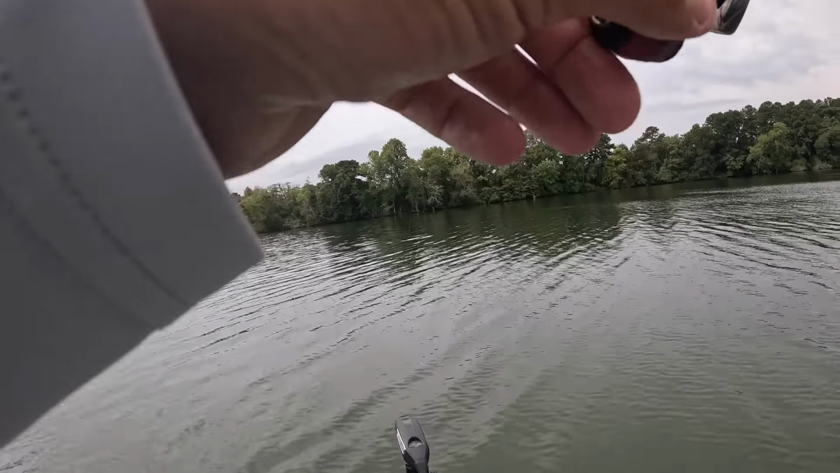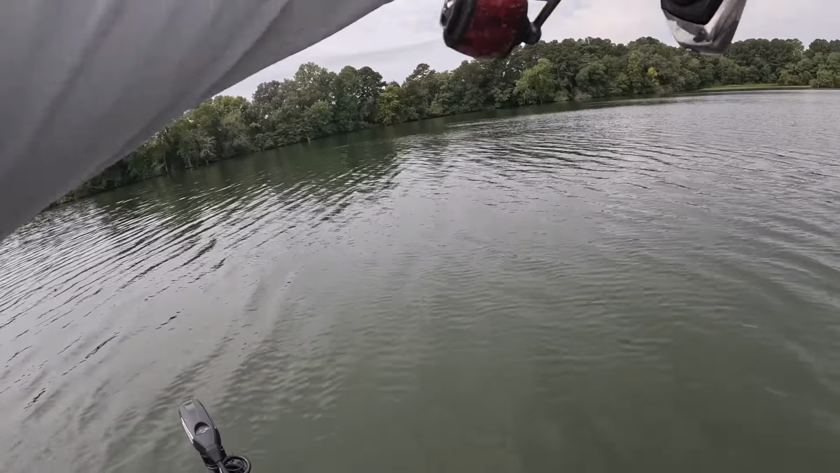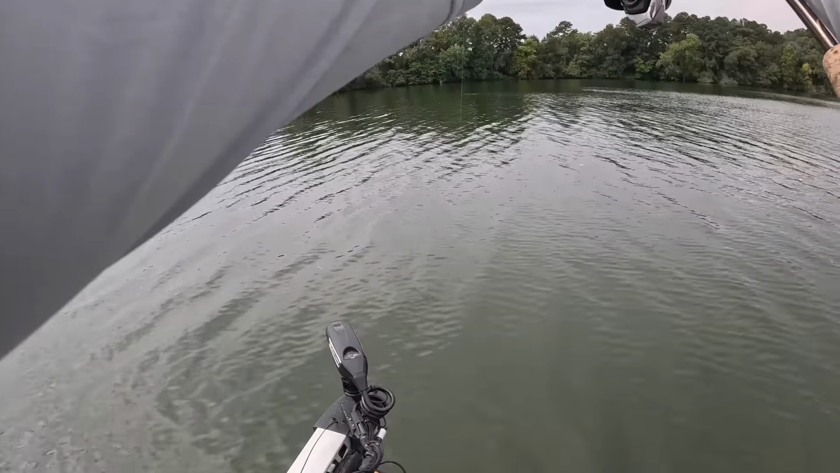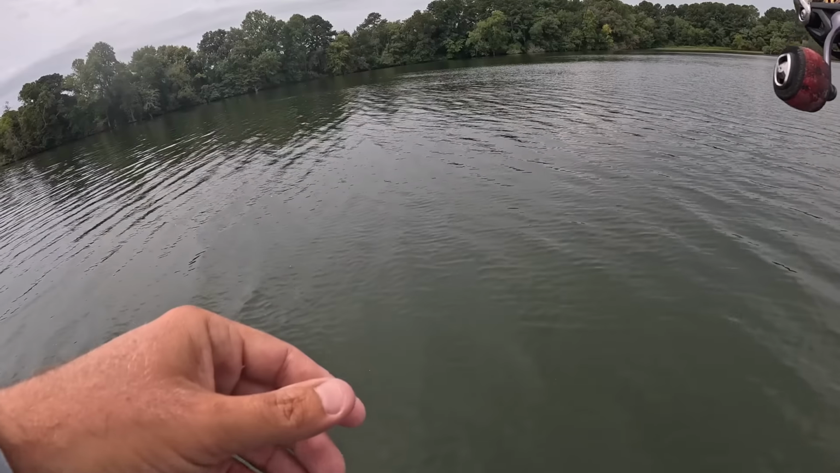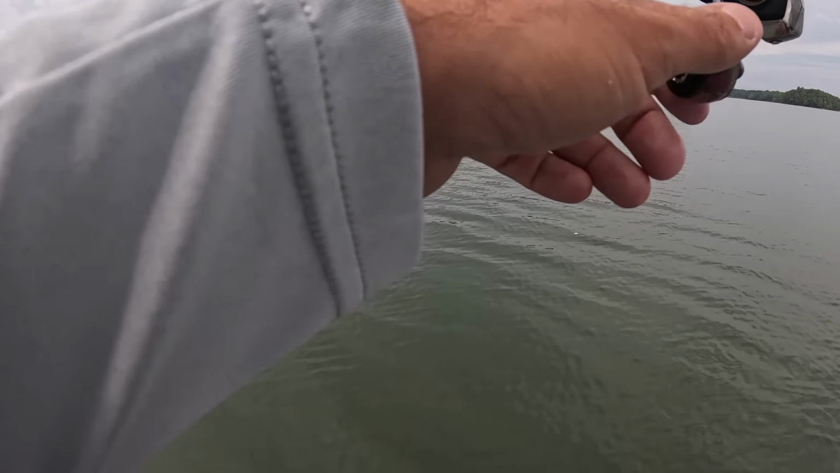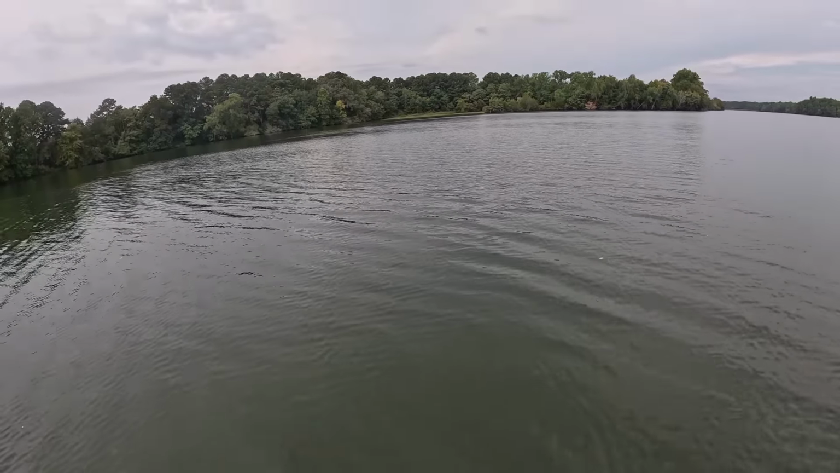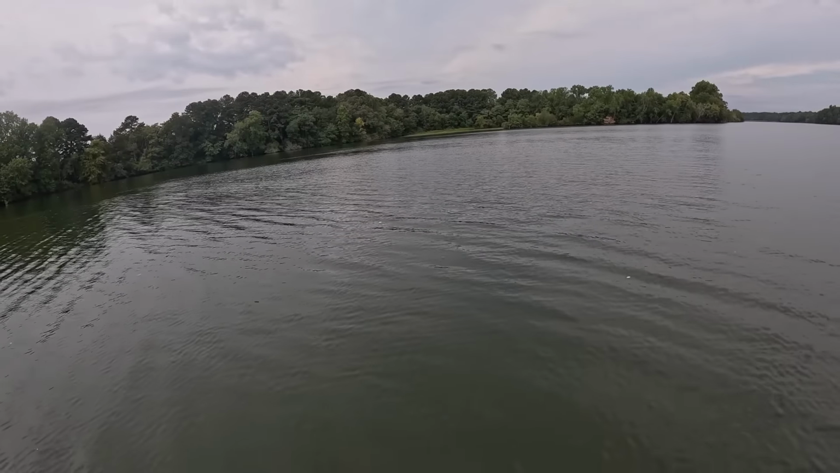Let's see what this is. Look like a big fish on active target. It may be something besides a bass. That may be a catfish. Could be a bass also. I ain't real sure. I don't think it's a crappie. If it's crappie, it's a great old big one. Pretty sure it ain't no crappie.